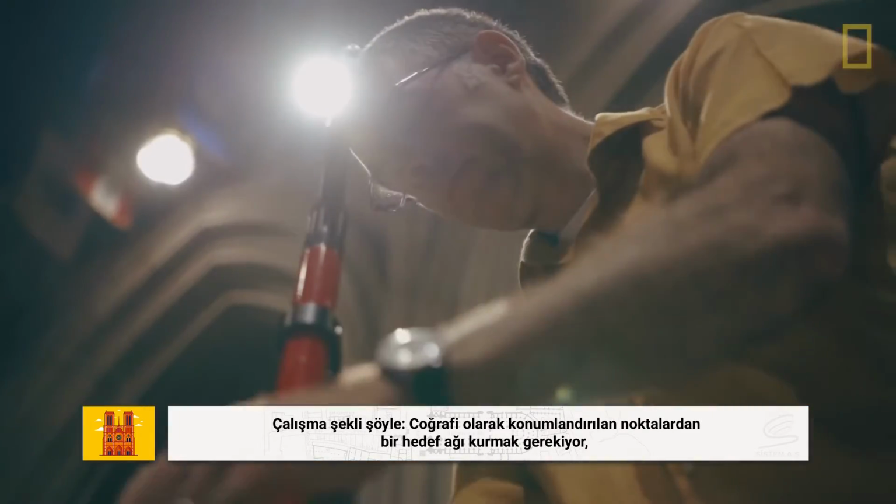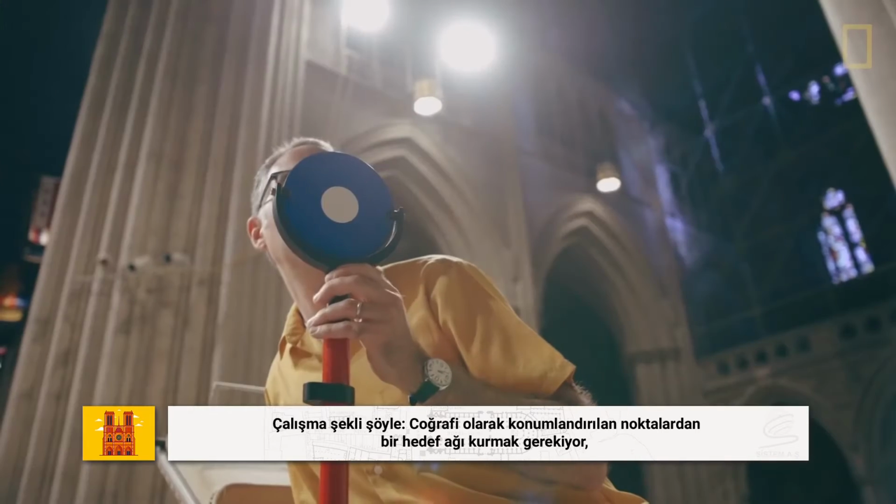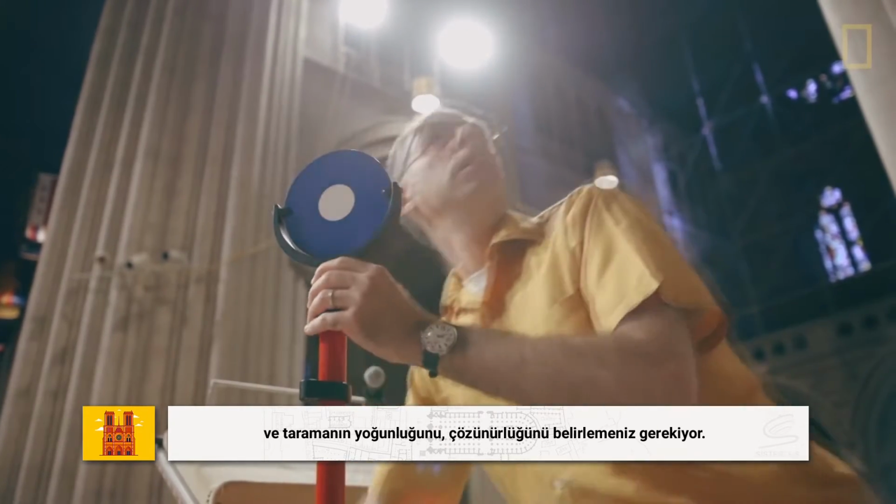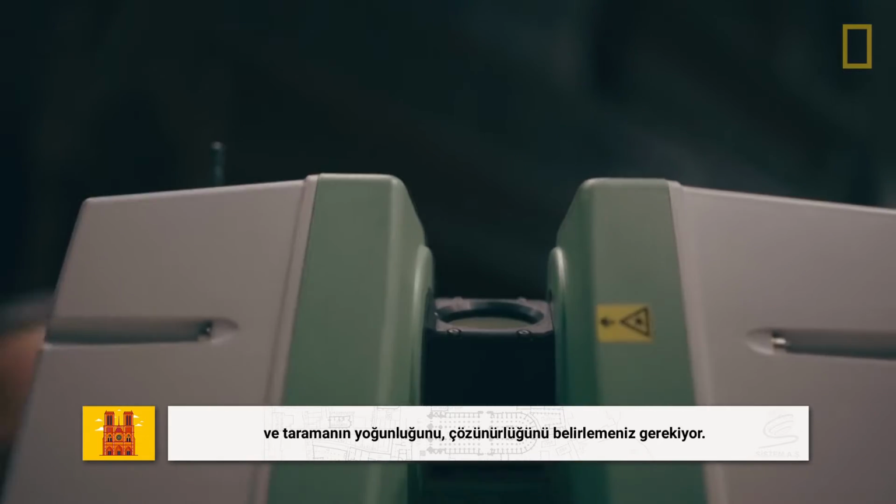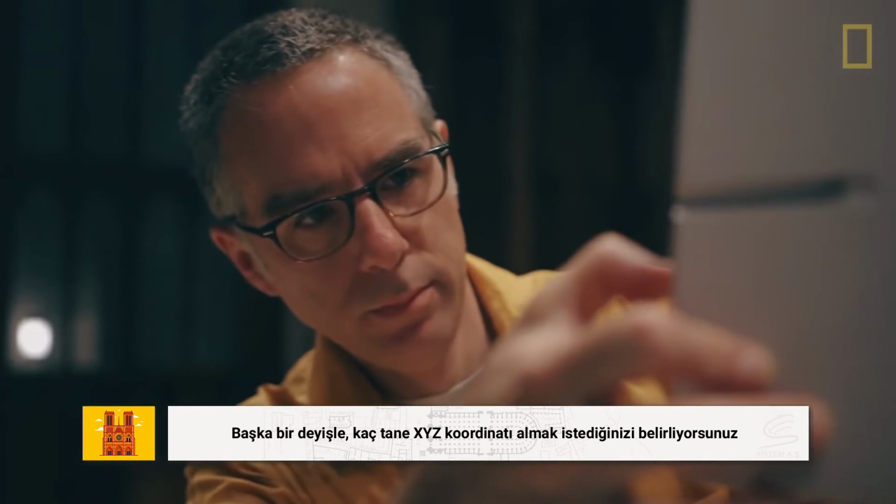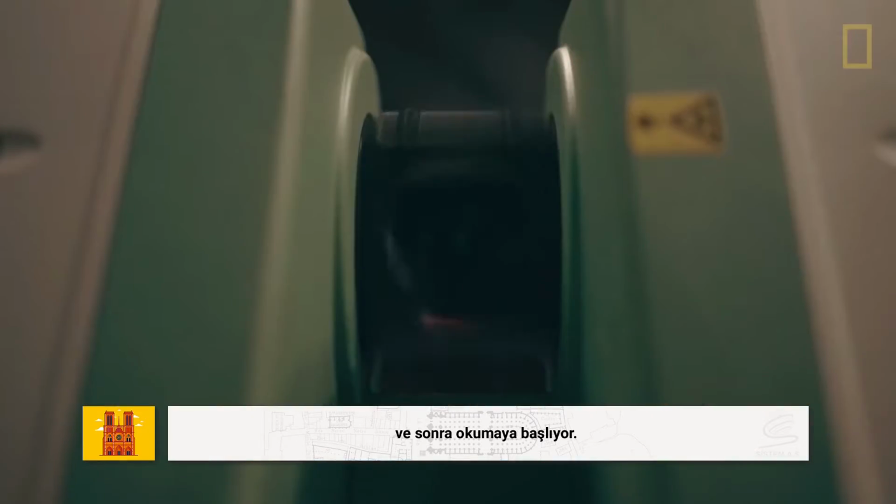So the way it works is I had to set up a network of targets, which are just geolocated points in space. And you define the density of the scan, the resolution of the scan. In other words, how many X, Y, Z coordinate points in the space do you want to acquire? And then you let it rip.